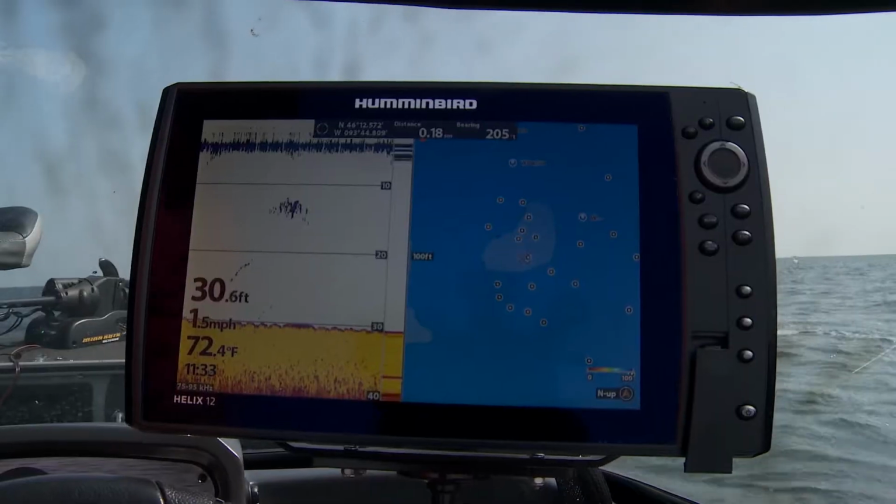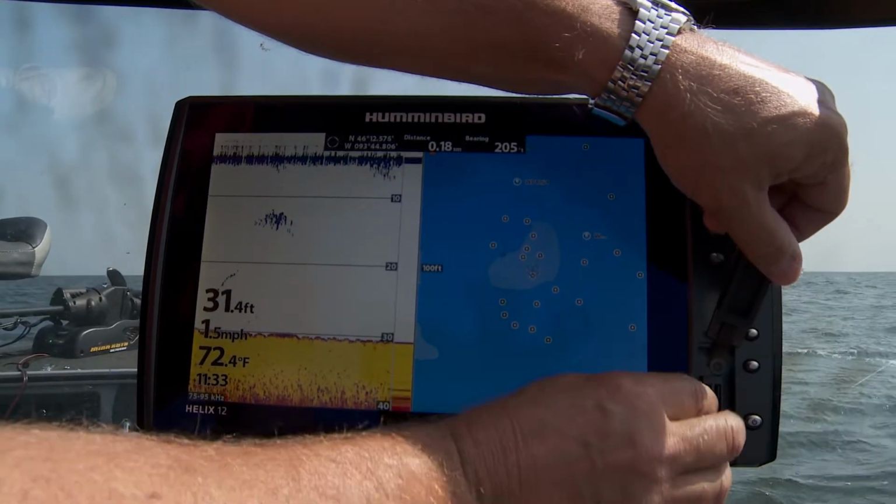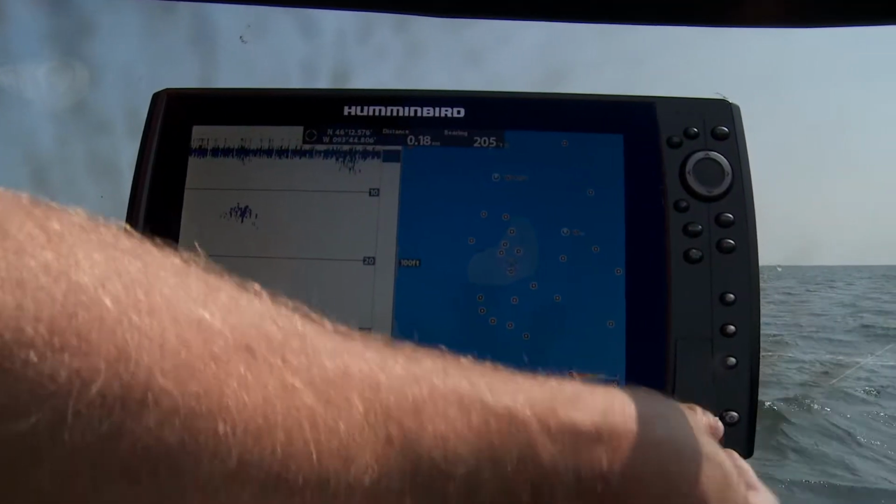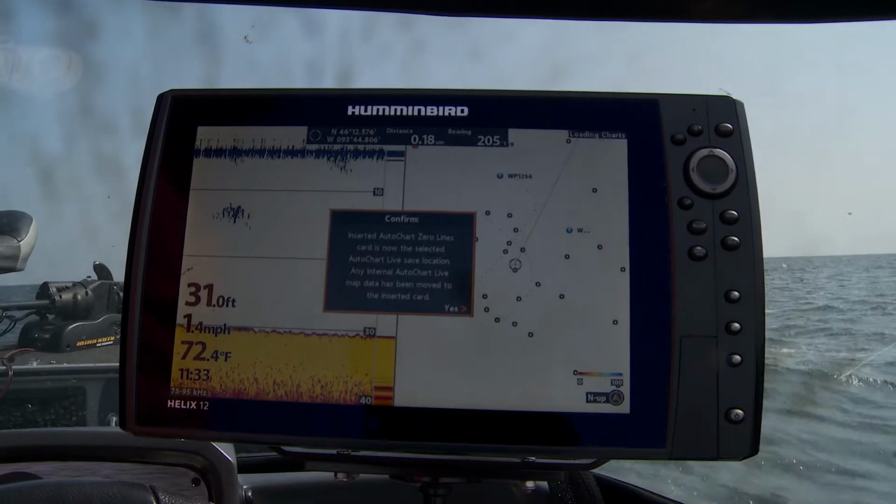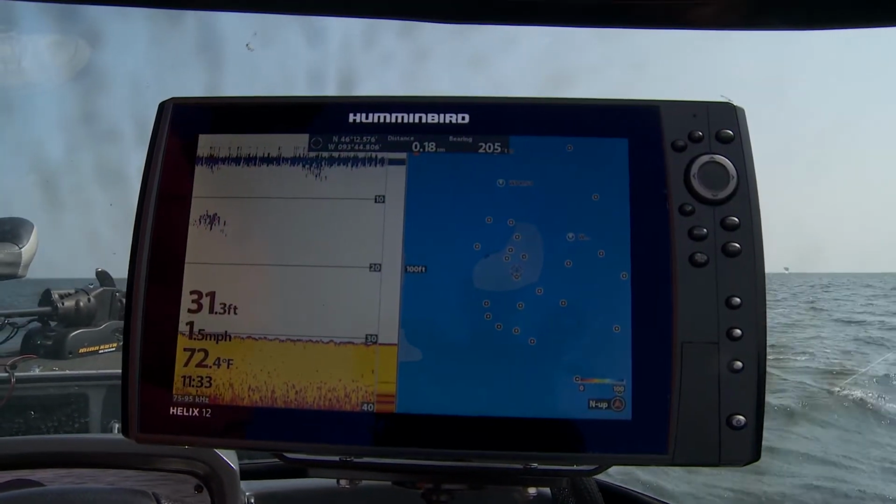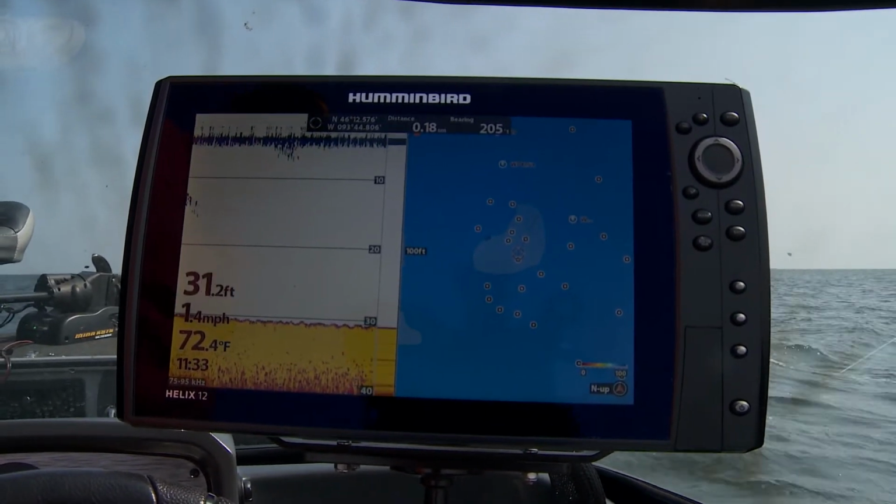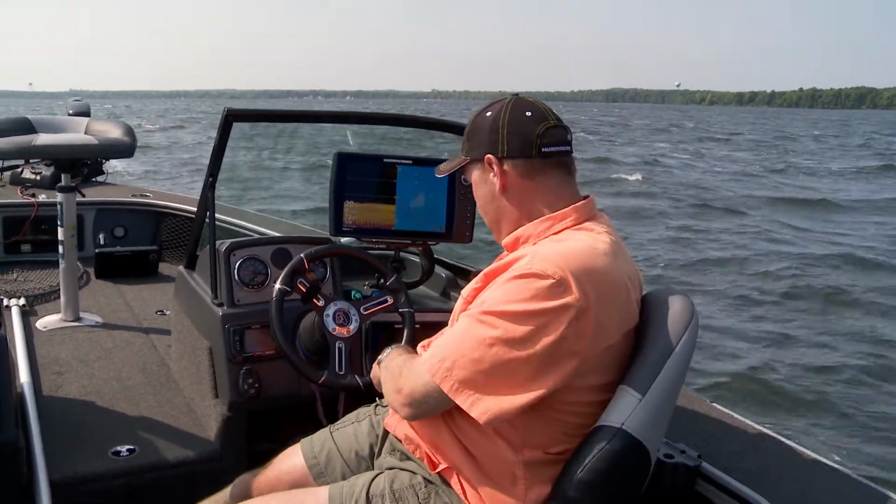Well, what I'm going to do is pop an Autochart card in. This is a zero lines card. I'm going to put it into my unit. Now what this does is all of these units come with the ability to make maps for up to a certain amount of hours. But if you put a zero lines card in, like I just did, it shows an outline of the lake, and now I can make maps for hours. And I'm actually going to map this spot, and I'm going to show you exactly what a map on this spot looks like compared to that Lakemaster map, and I'm going to show you how to make this map.